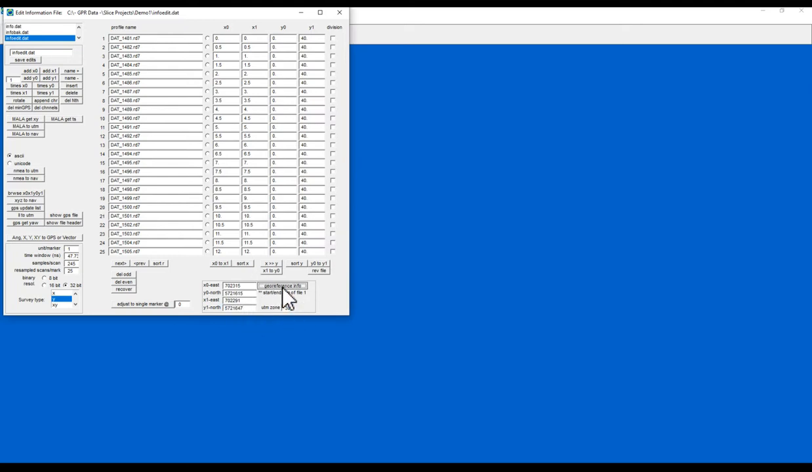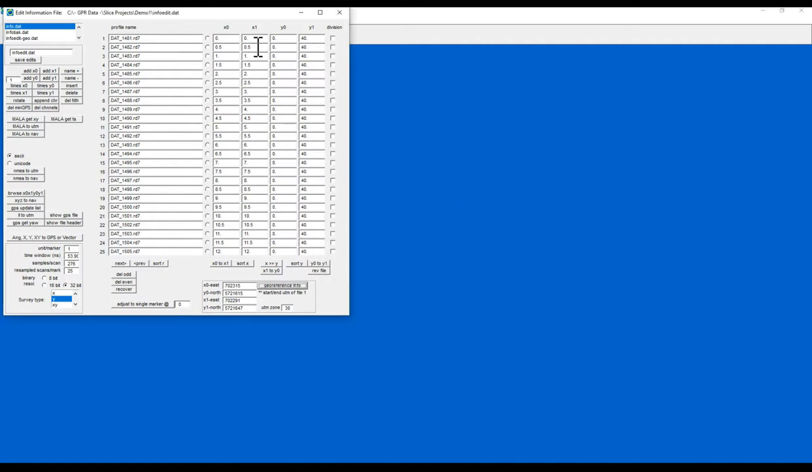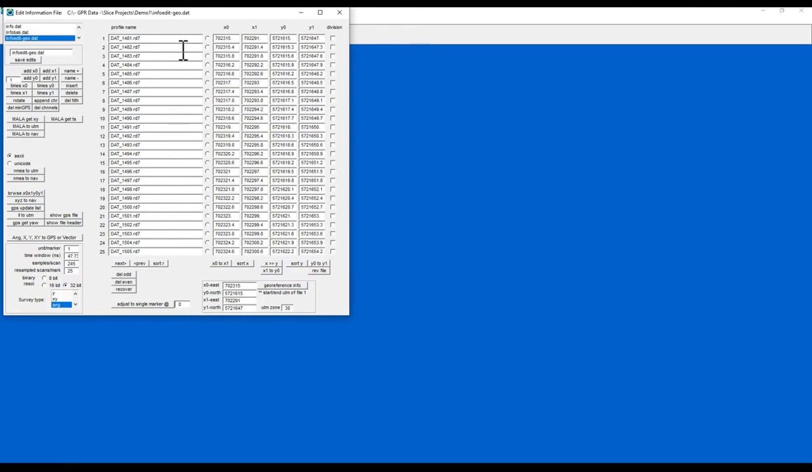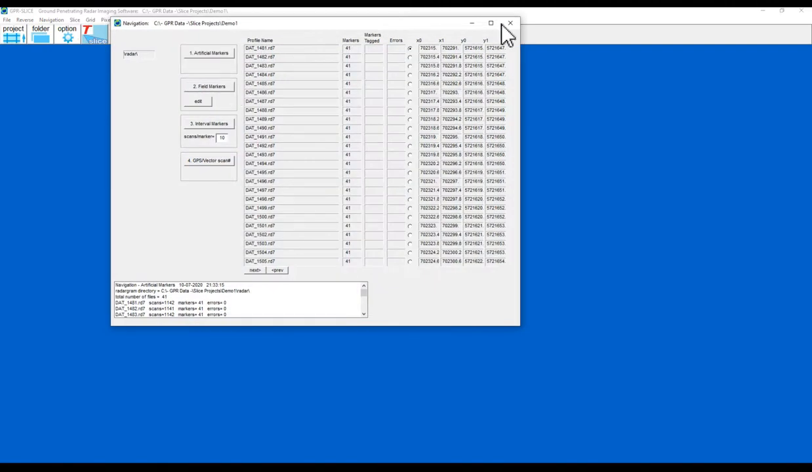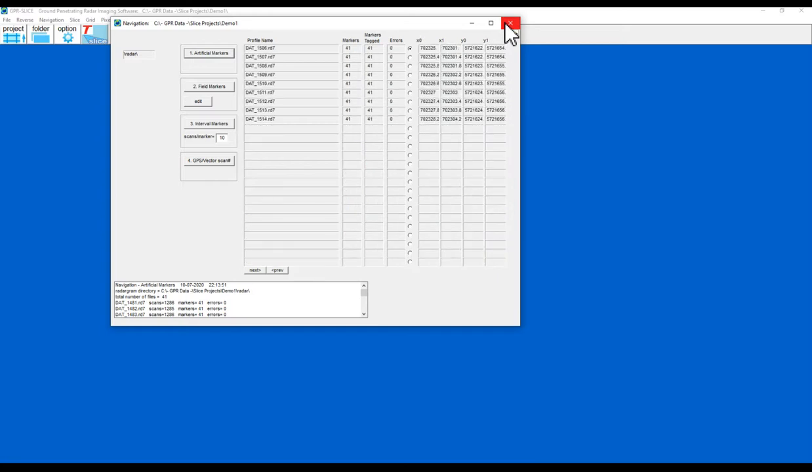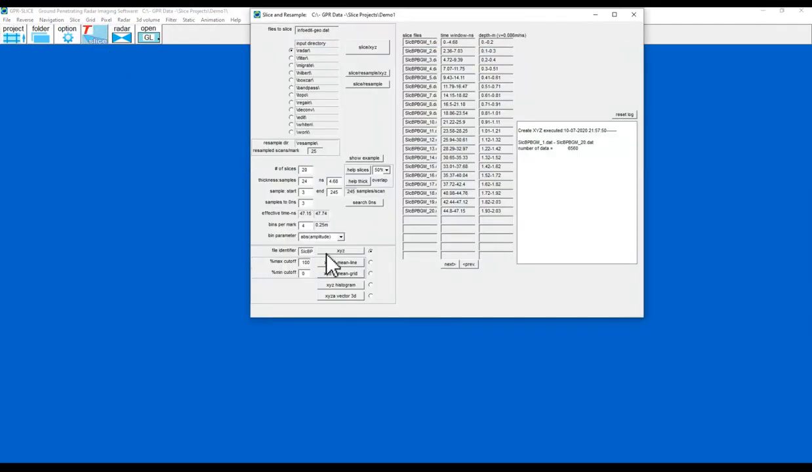And hit georeference info, to just do the navigation. Yeah, recompile my slices. Call these ones GPS and take the data from the migrated folder.